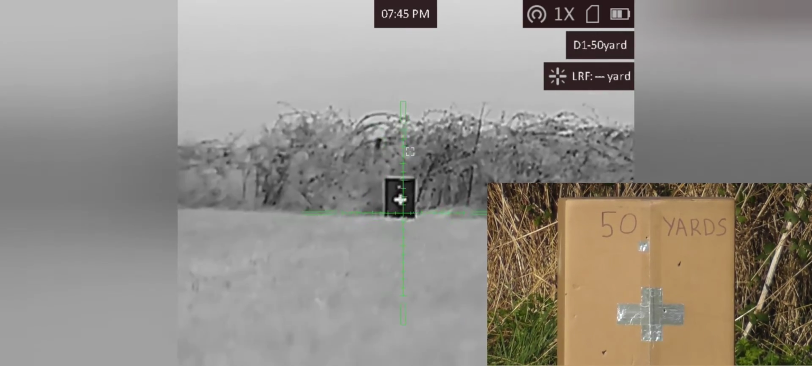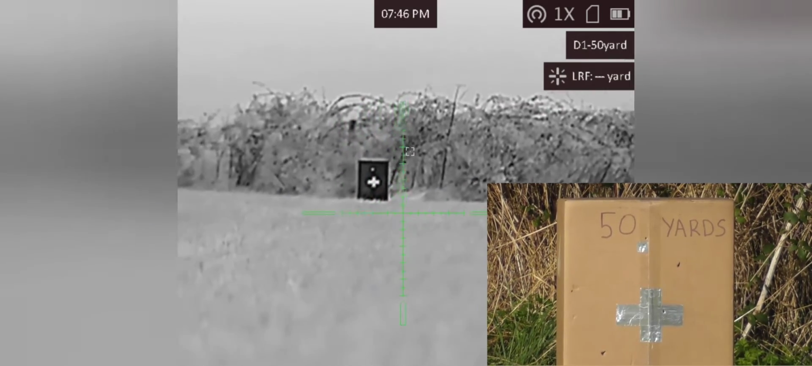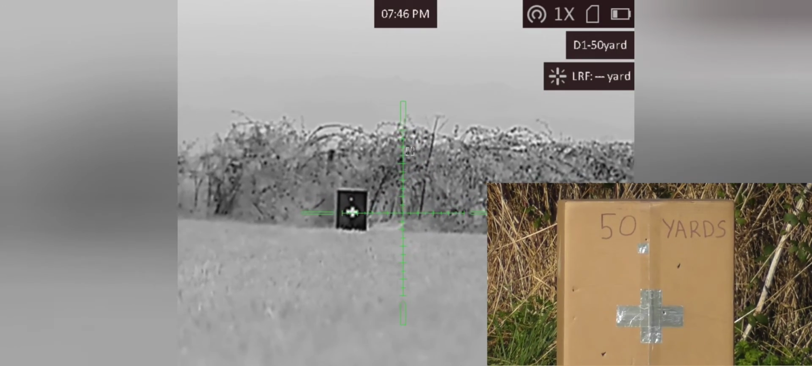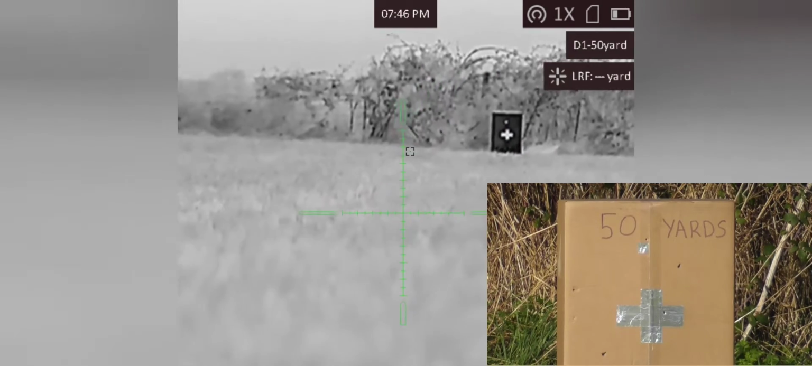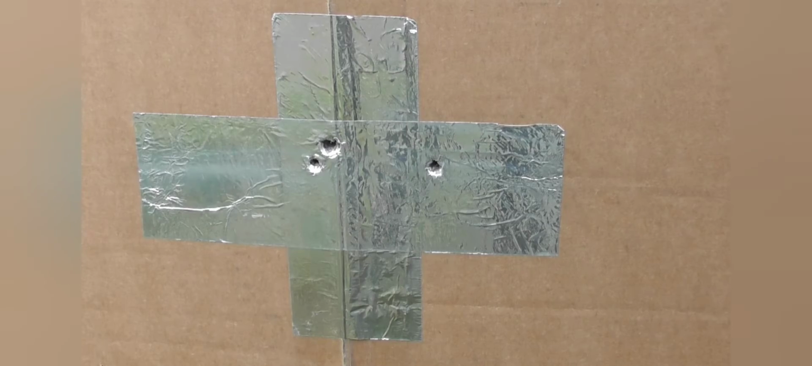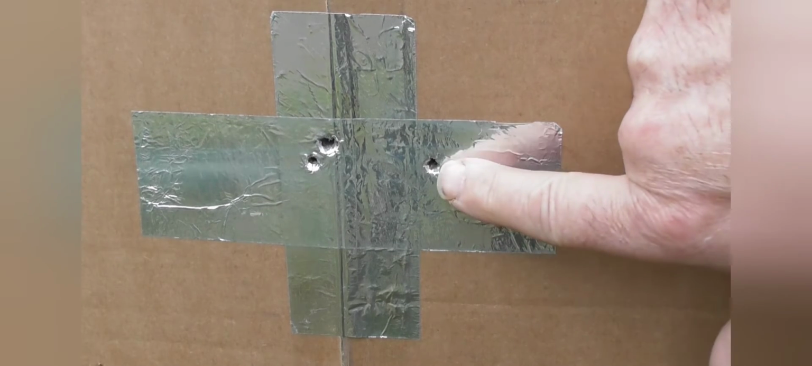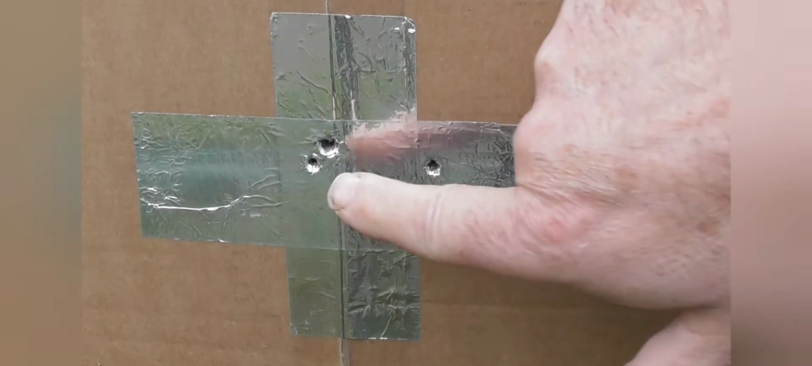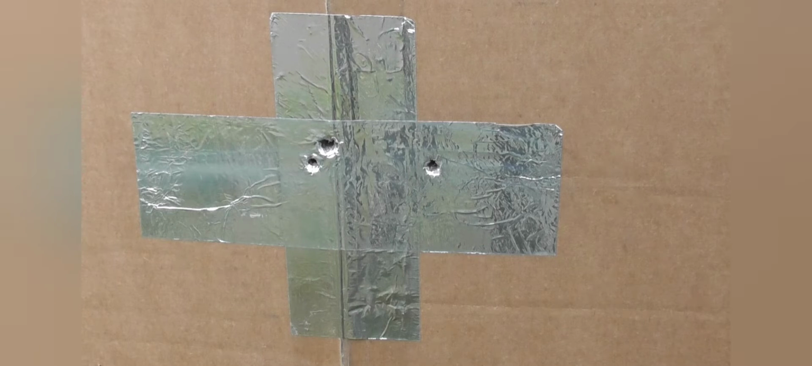So looking at that, the up and down looks pretty much spot on, but it just needs to come to the left slightly. So I'm going to make a quick adjustment and then we'll try it again. Okay, so after doing the one shot zero, this hole here on the right was the point of impact. So I made a slight adjustment, and these two holes here are actually 5 shots. So yeah, I'm very pleased with that. So let's take it out into the field and see how we get on.